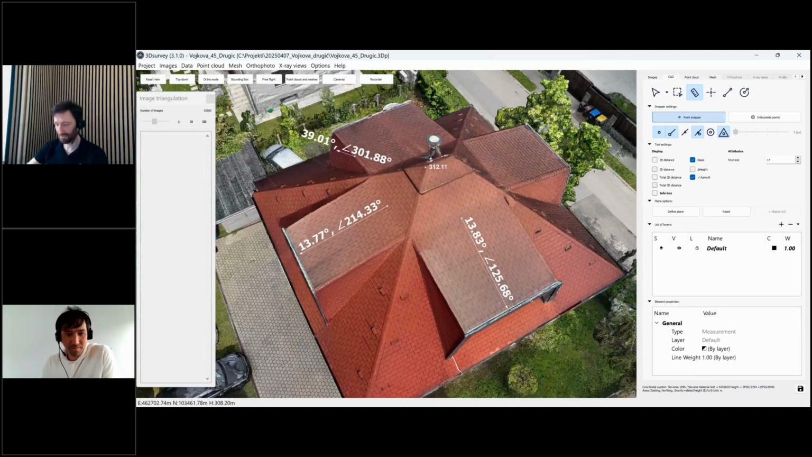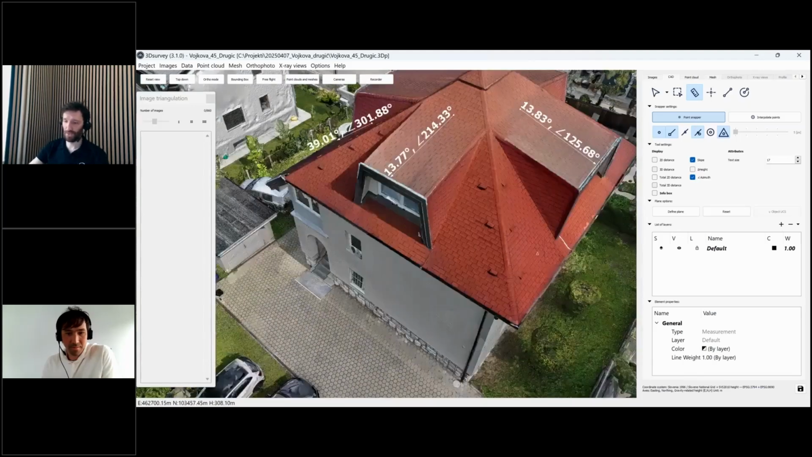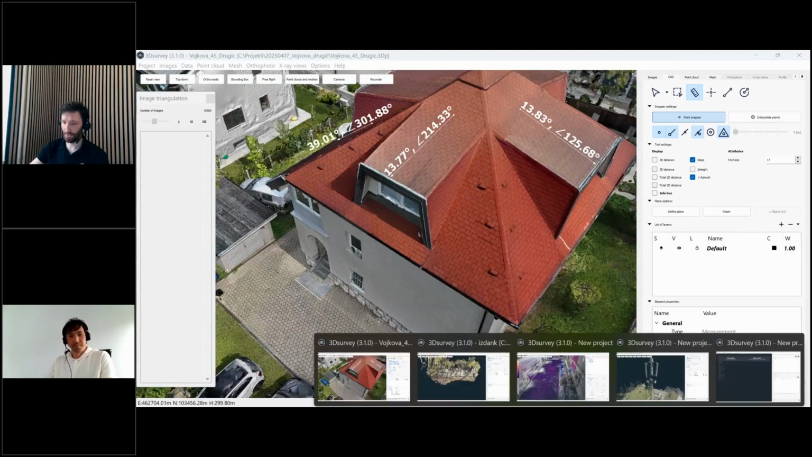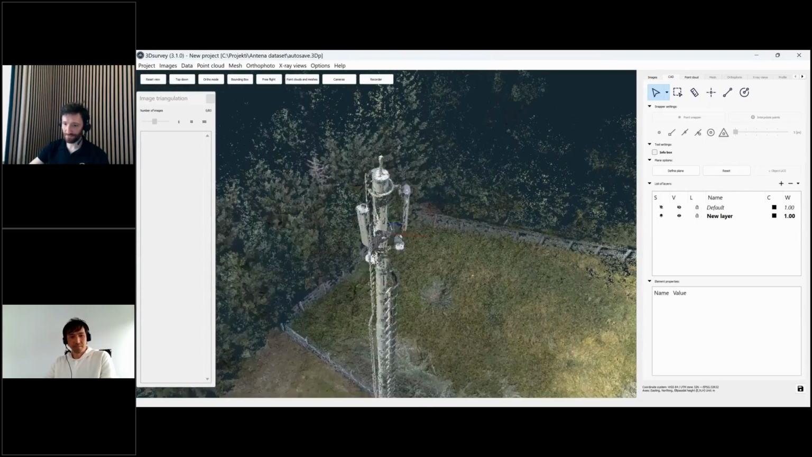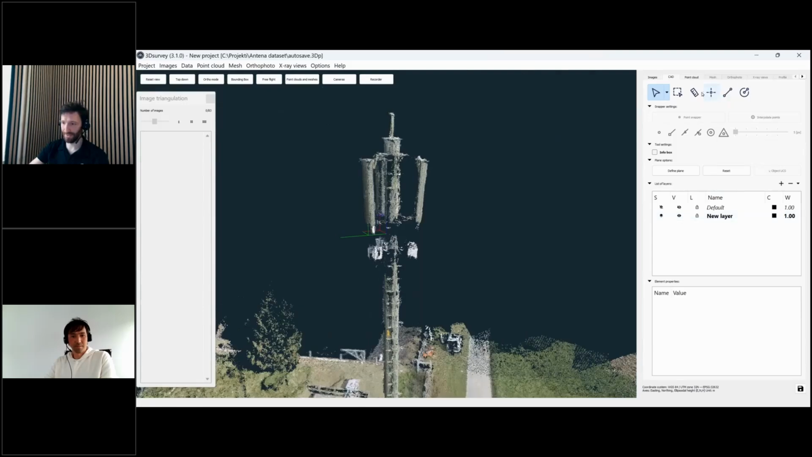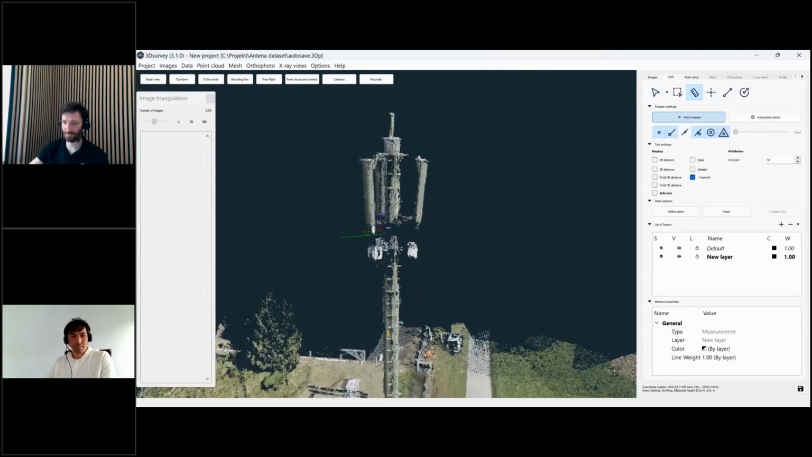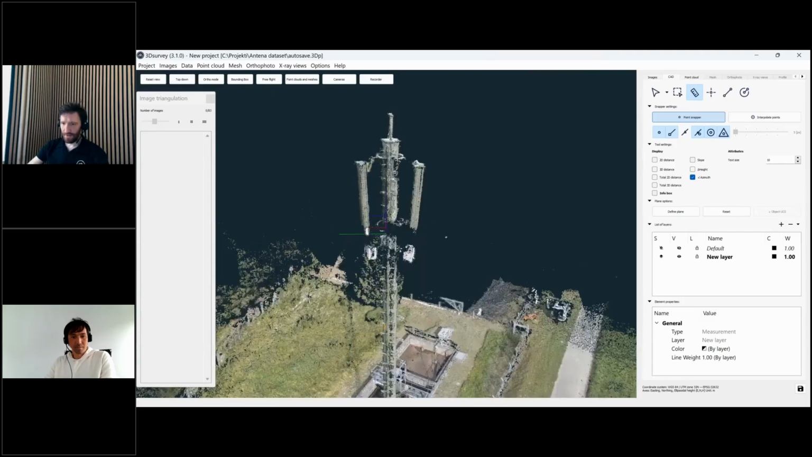Okay, so solar power plants are one scenario where you might need this. The other one may be telecom antennas. So that's where people need to know, again, the angle and the azimuth of these cells.